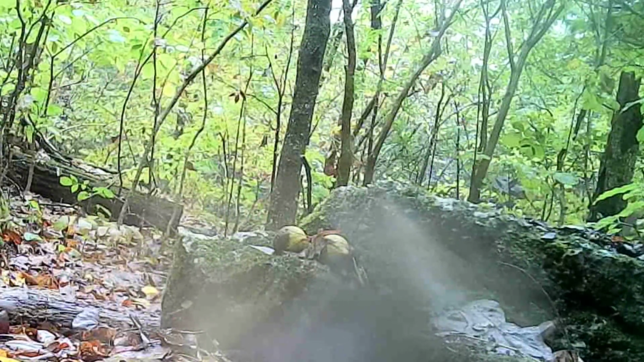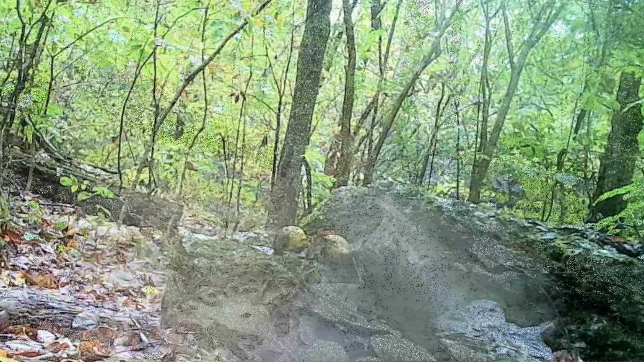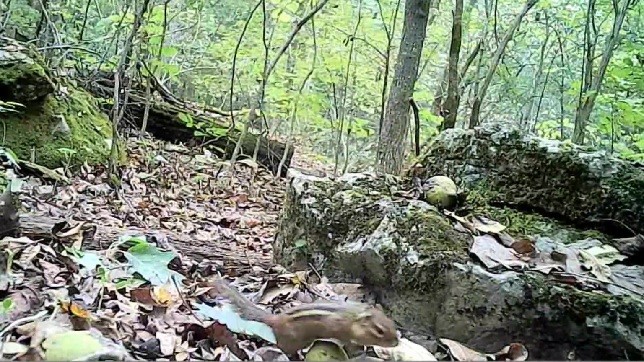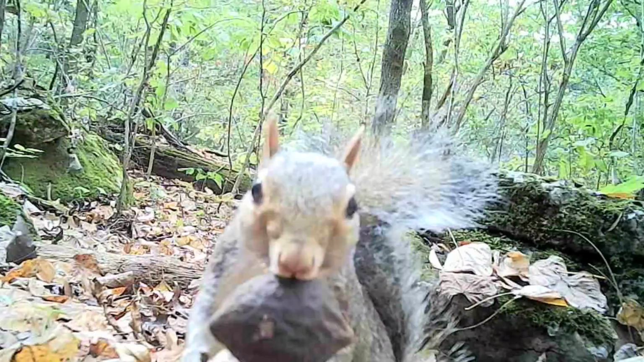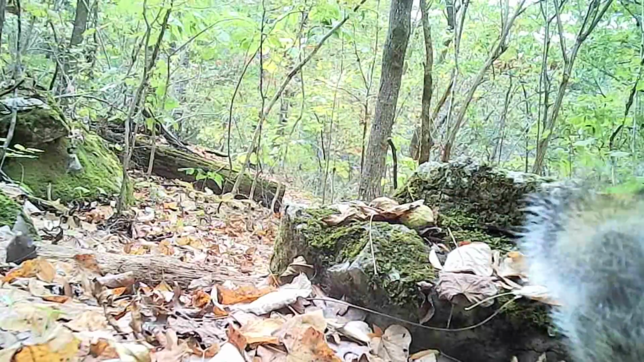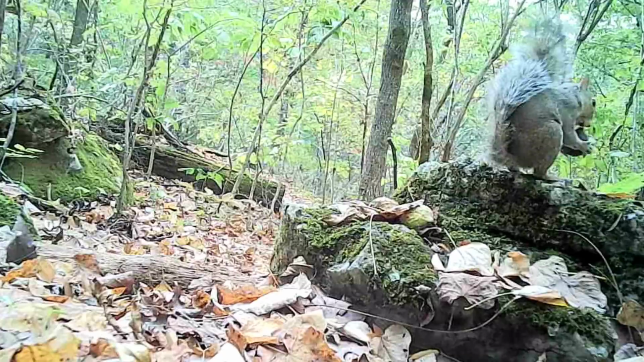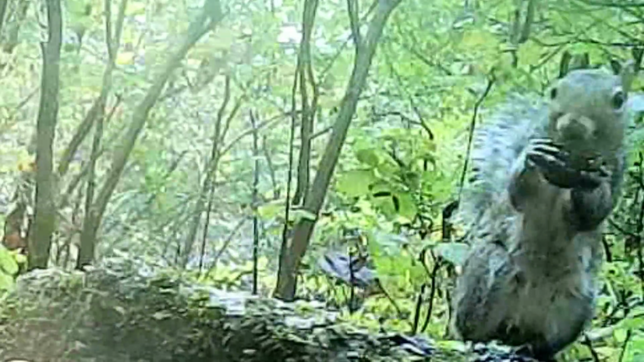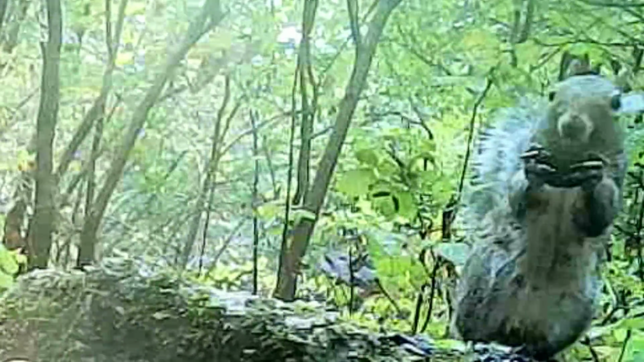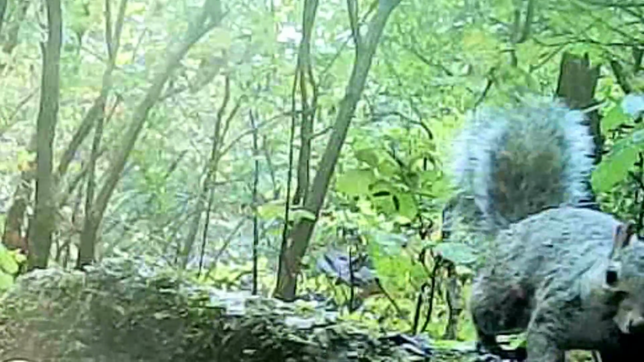I heard the deer running through. And little Chucky, he's out foraging too. But old Ricky, this is his time of year. He loves these walnuts. He can't get them and eat them fast enough. He's getting down on that, ain't he?